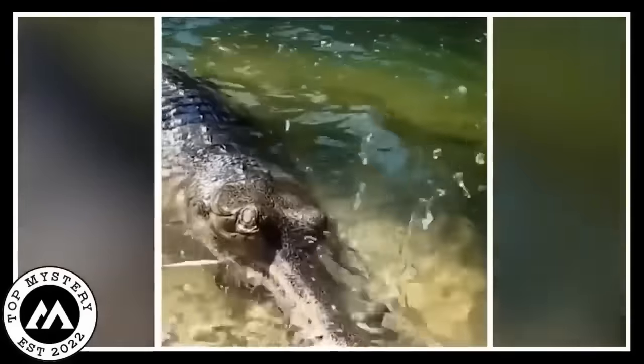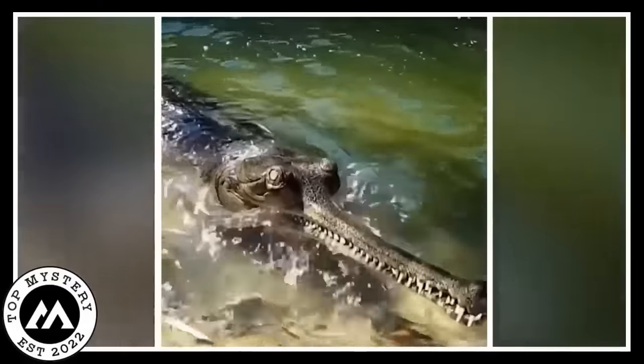A camera captured a gharial crocodile having a grand feast in the water. The gharial, a cool crocodile with a super long beak, was surrounded by tons of yummy fish. It seemed like a seafood buffet just for the gharial. The camera showed how the gharial was having a blast, splashing around and munching on all the delicious fish swimming by. The river became a party place for the hungry crocodile.